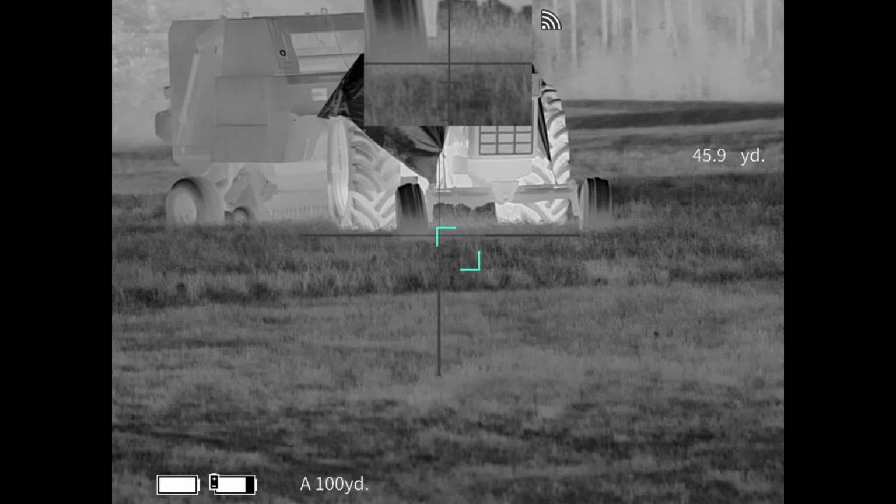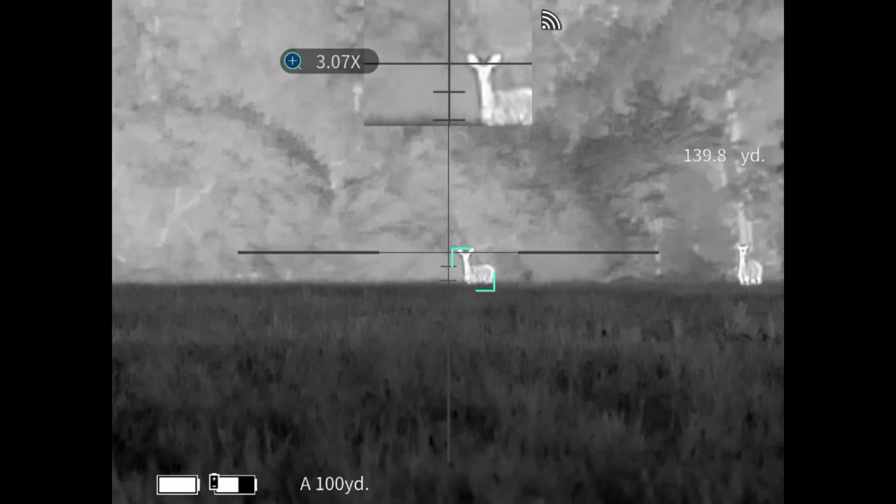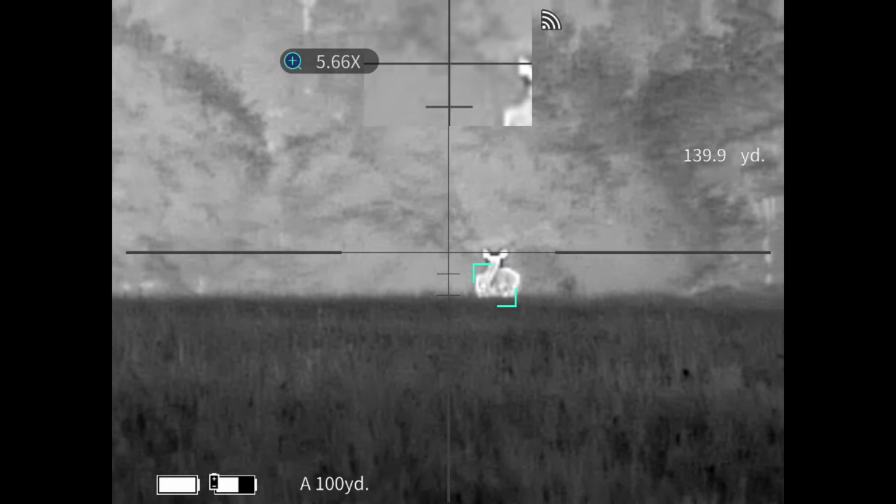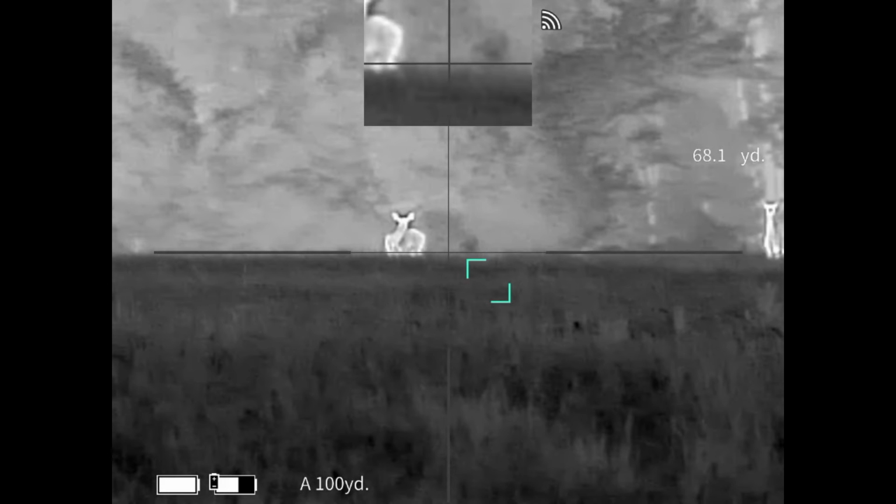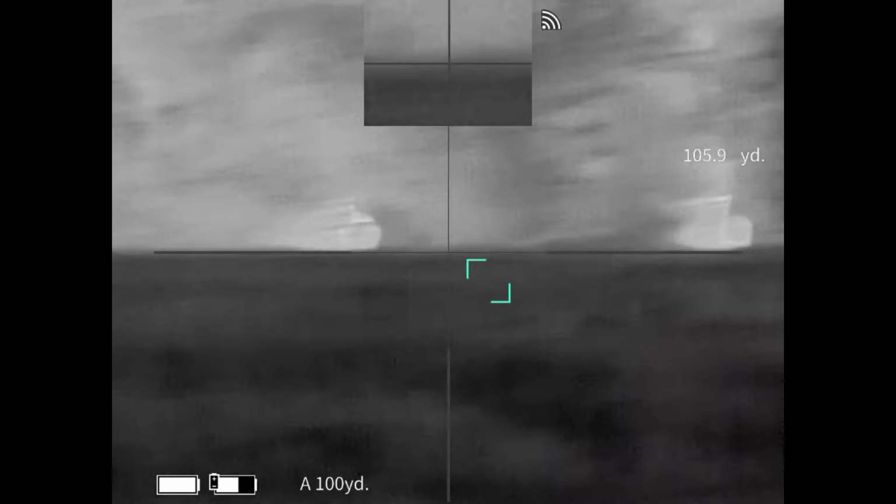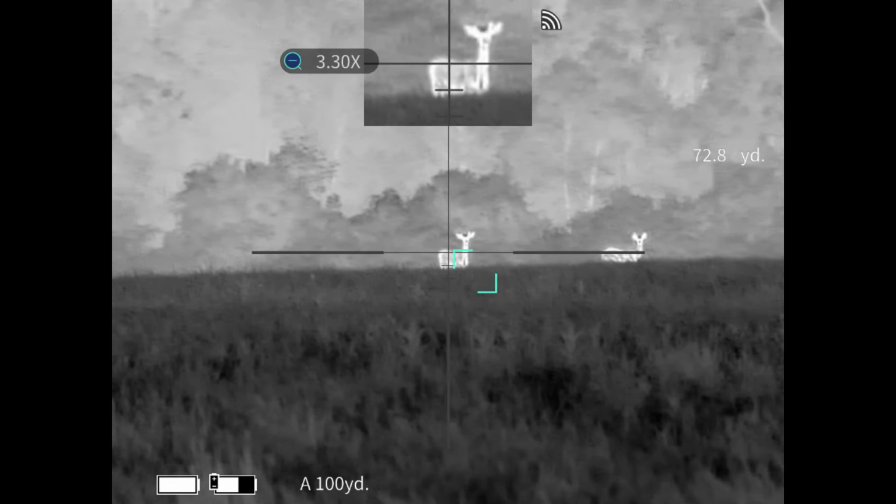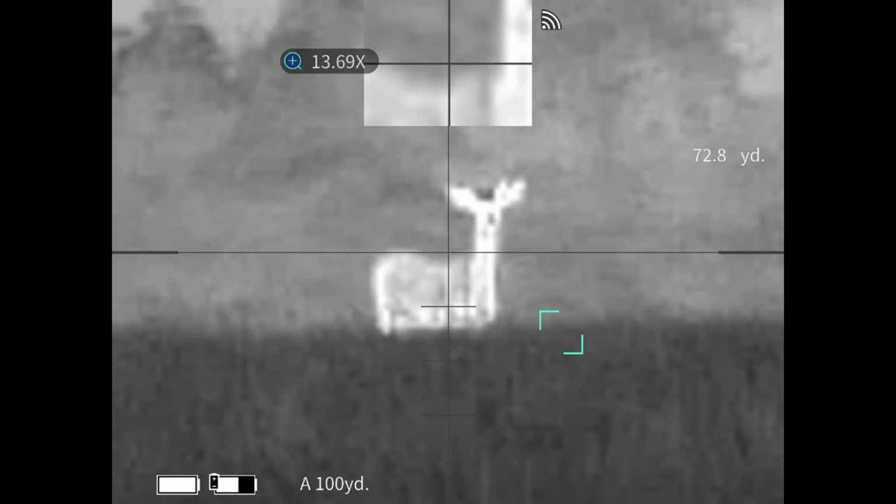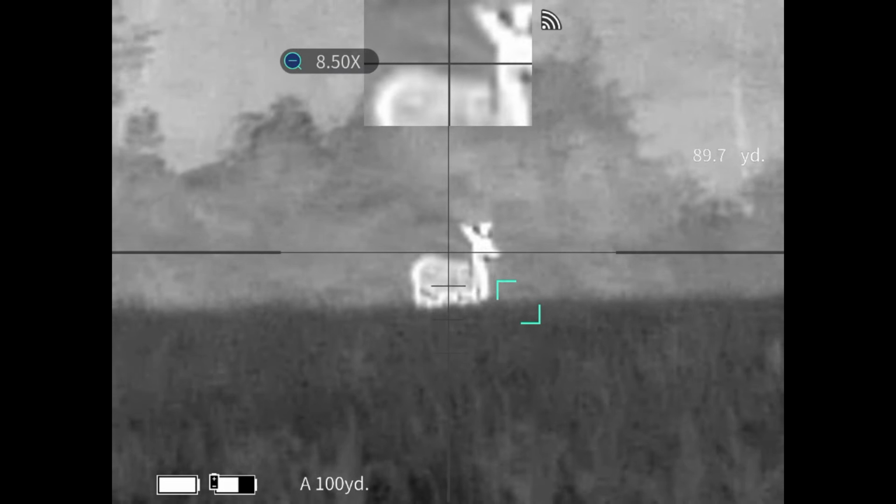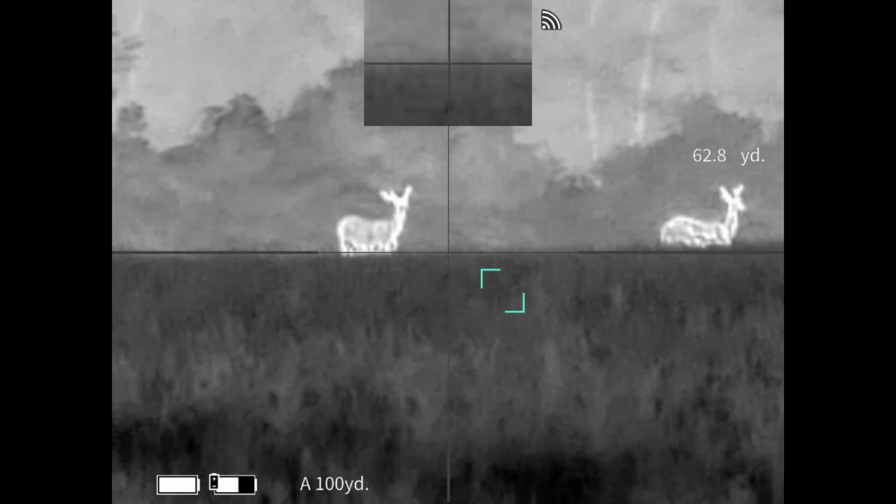From until it picked its head up. One of those is a little buck.